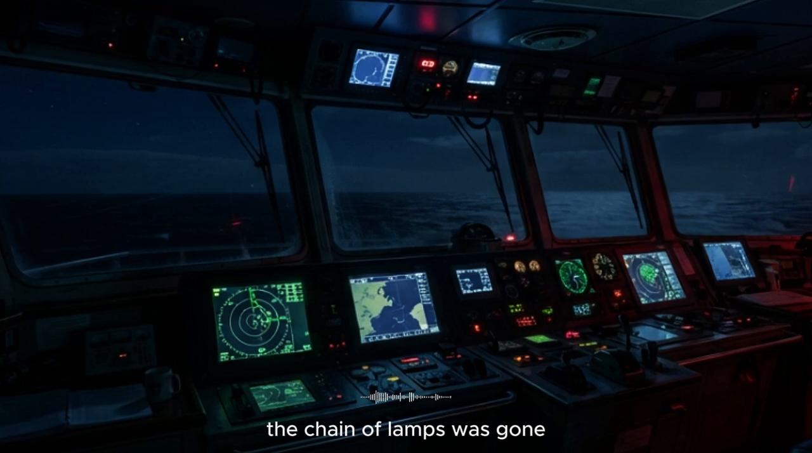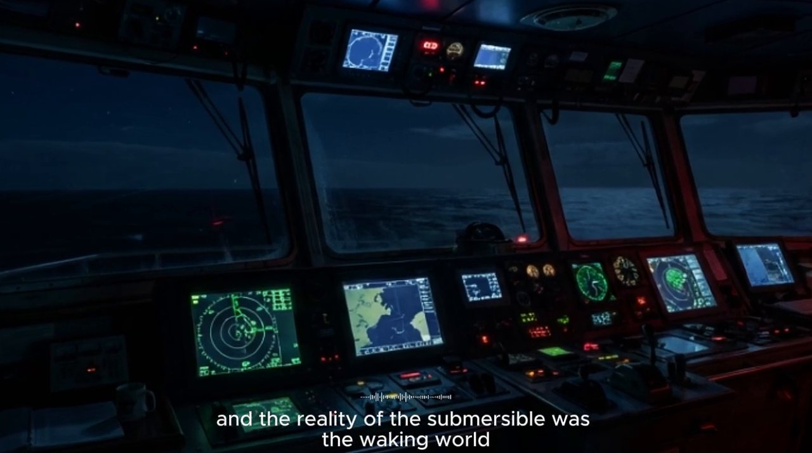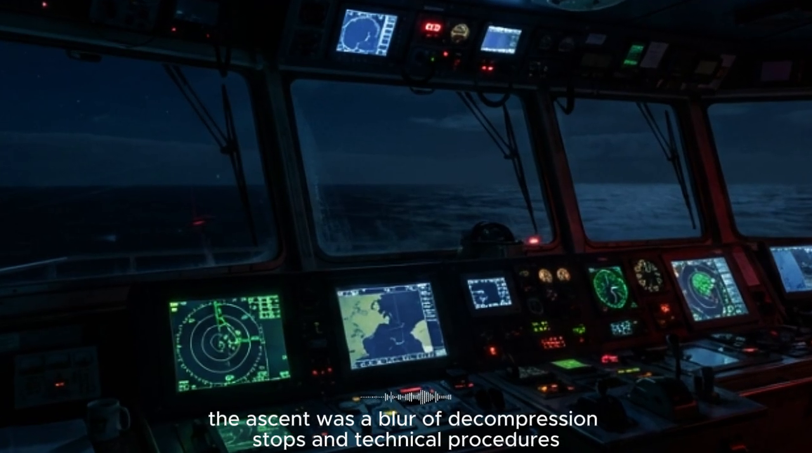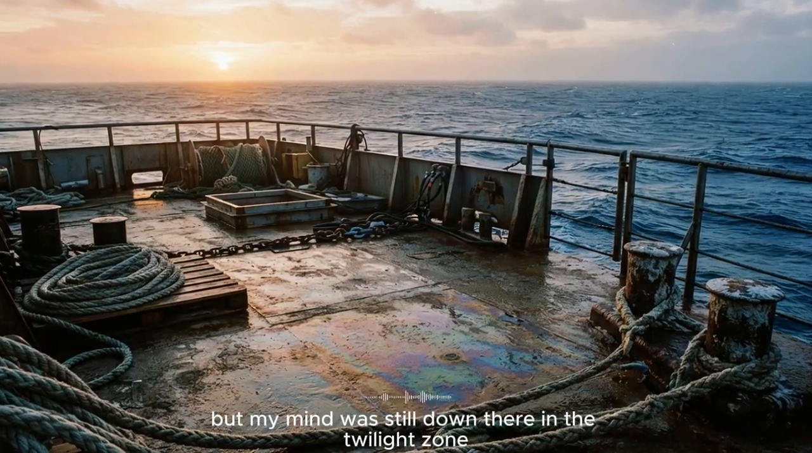The chain of lamps was gone. It was as if I had been dreaming and the reality of the submersible was the waking world. But I knew the truth. I had not been dreaming. I had been seeing. The ascent was a blur of decompression stops and technical procedures. But my mind was still down there, in the twilight zone.